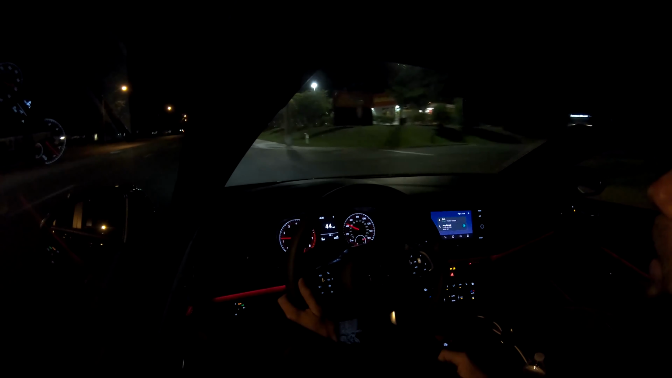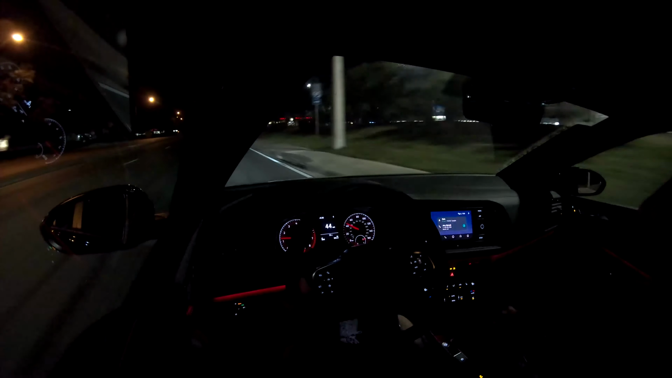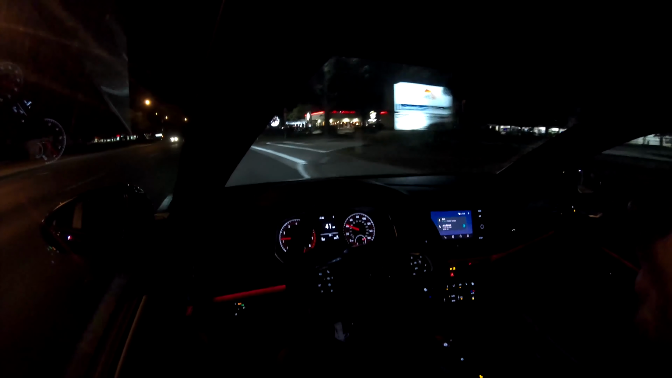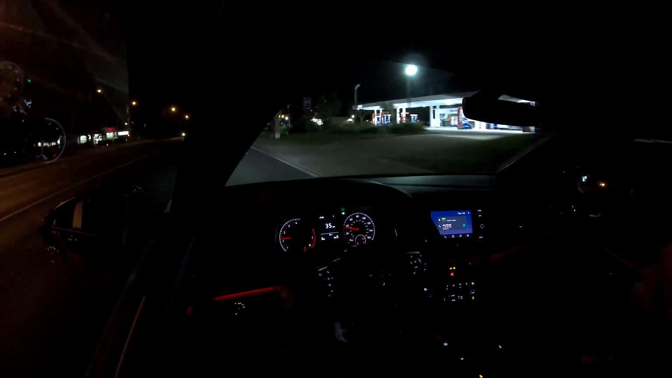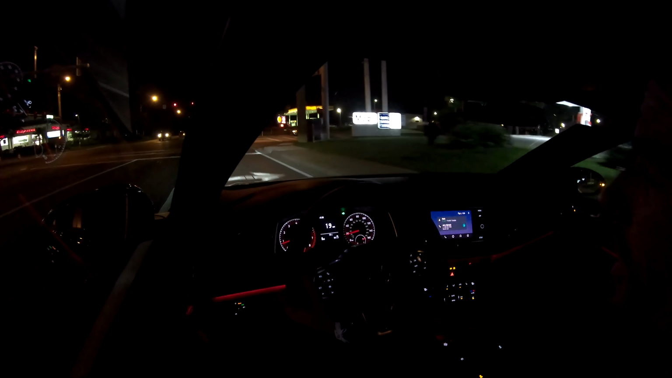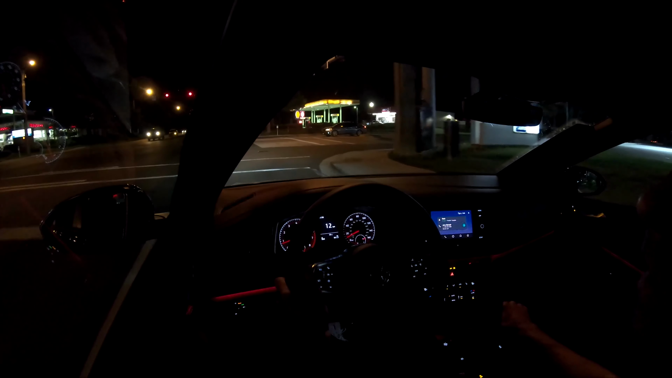All in all, this car is that package. It's a family man's GTI, pretty much. So if you have more than two or three kids, and your wife doesn't want you to buy a GTI, this could be your next option.